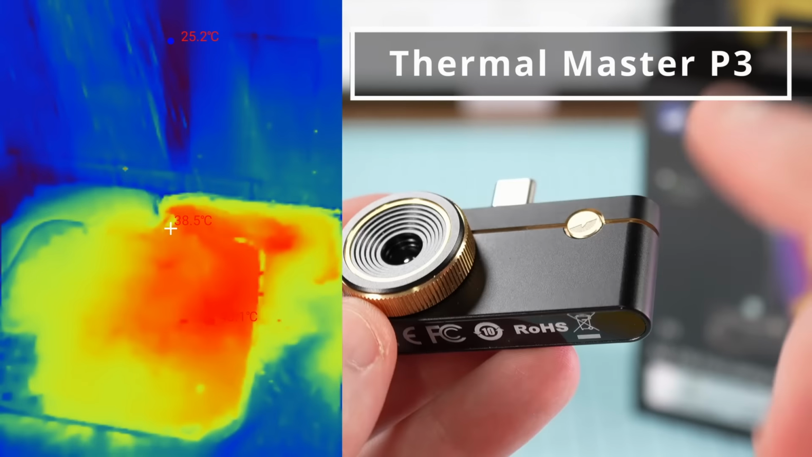This one's been my go-to unit when I'm testing my gear. I used this one in the USB charger video recently, just because it's so easy, and dongles in general are easy. Topdon, Goyojo, and the Thermal Master dongles, you just whack them in, it launches, and you're going within a few seconds. Okay, let's do our suite of tests on these units and see how they actually perform.